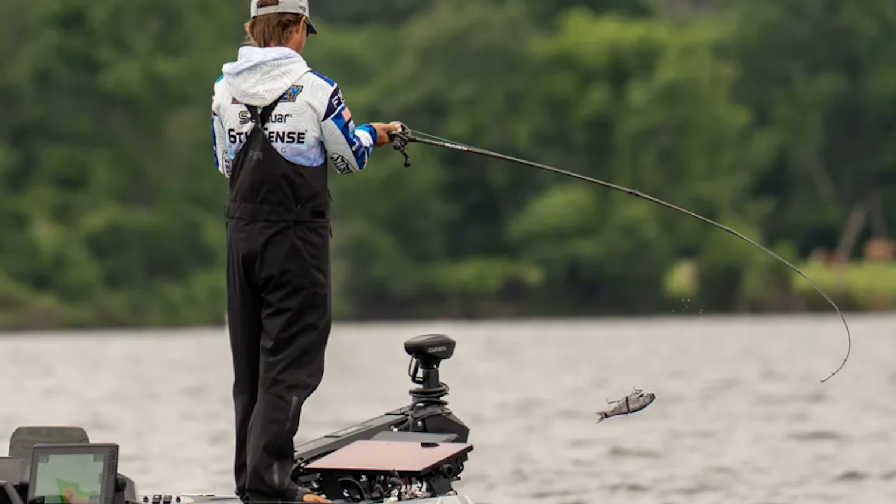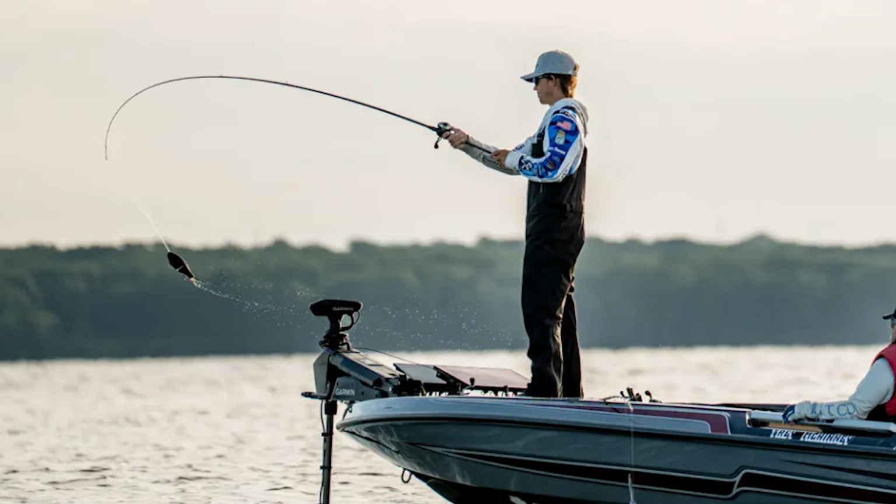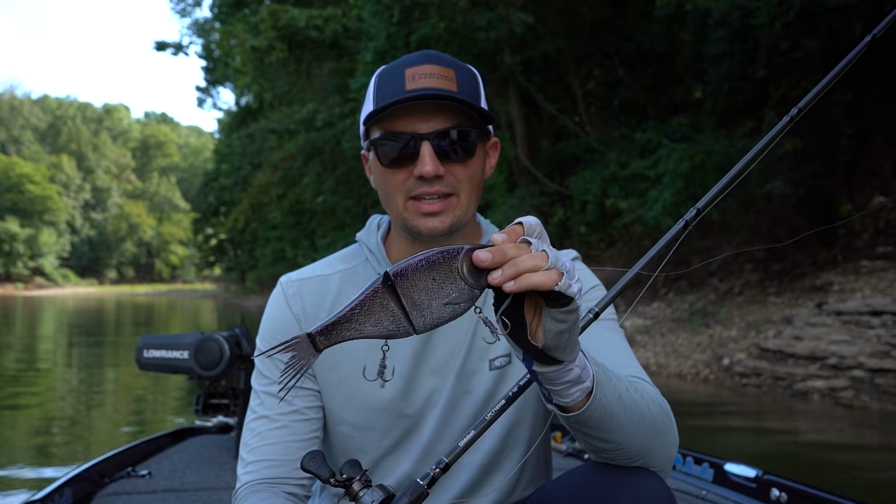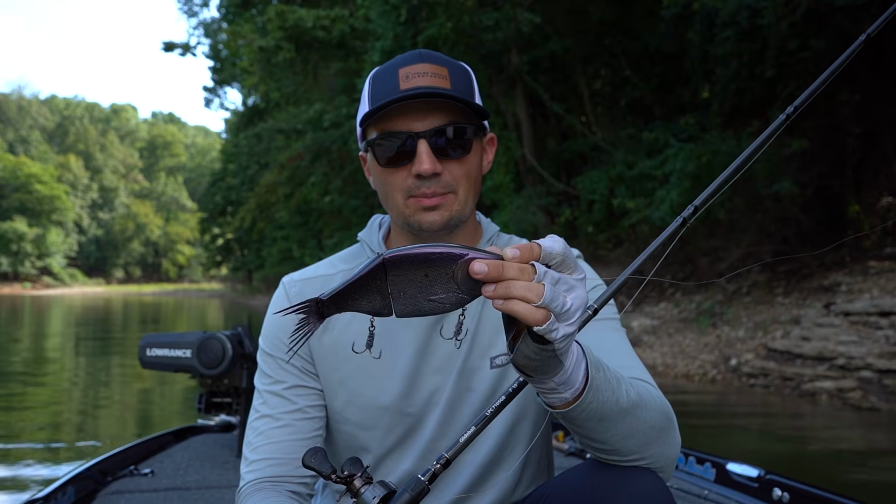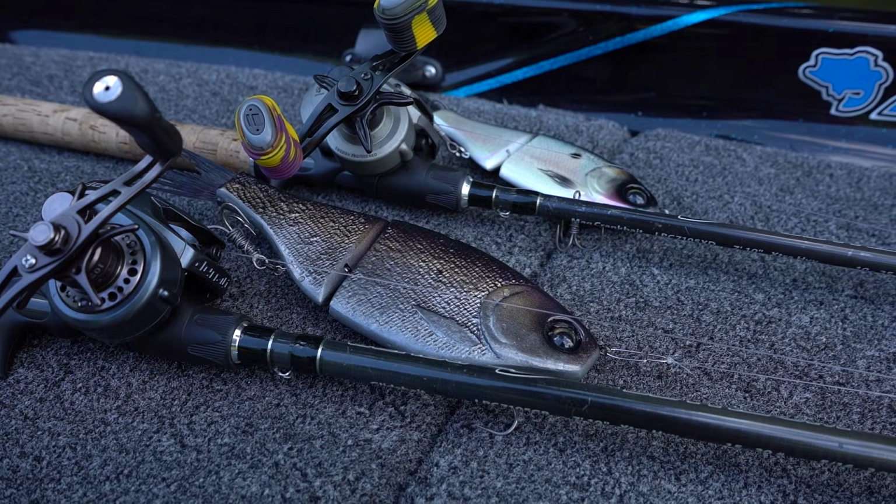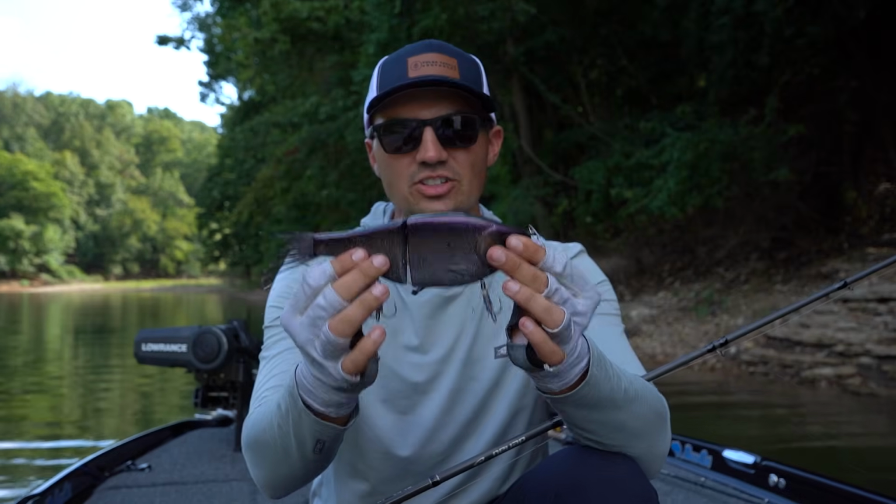But in the past couple of years, you're seeing a lot of pros catching not one, but maybe 2 or 3 of their fish in their limit on these big glide baits. And it got me thinking, could I actually turn a glide bait into a consistent fish catching bait? I don't think that this really big Clutch Boss is going to be the bait for me just because it has such a huge profile.